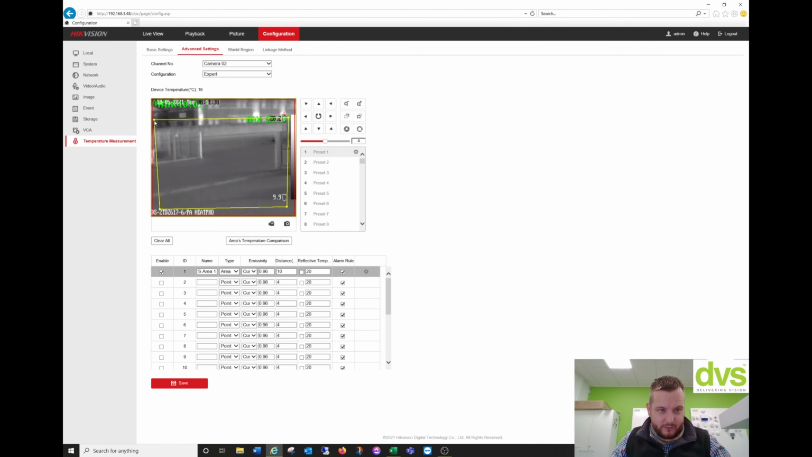So we're not going to cover the building too much because of the glass reflection, and they've got their lights and aircon on. So click save. Now this is the area that we're monitoring, this area here. You can see that green dot is jumping around. You've got your maximum temperature is 18.7, minimum is 10.7, and then your average is down there. We'll show you that shortly.